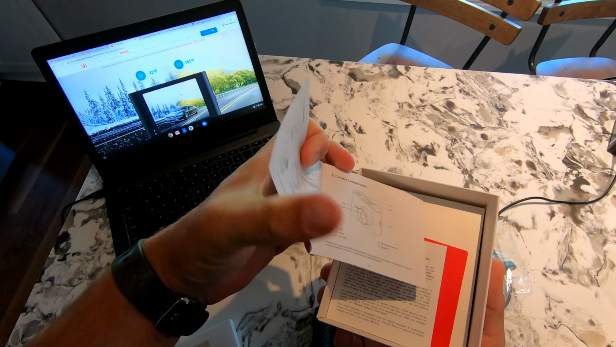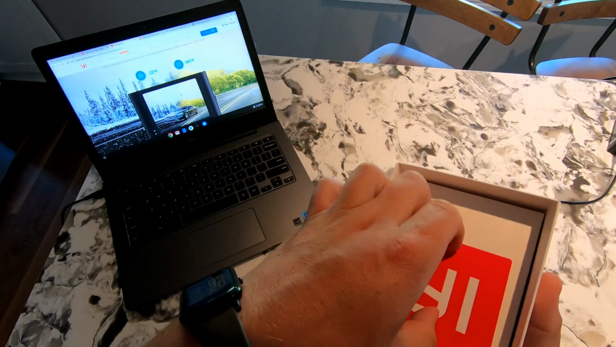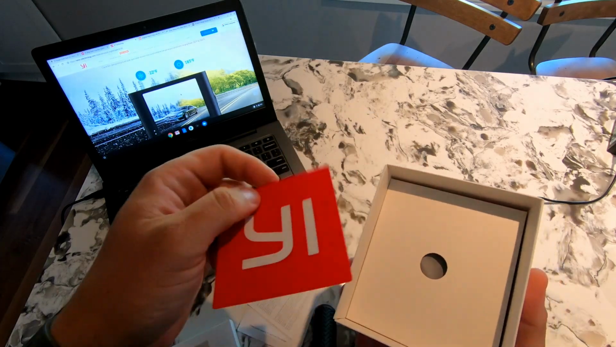Got some instruction manuals, warranty. I think that's a Yi sticker.